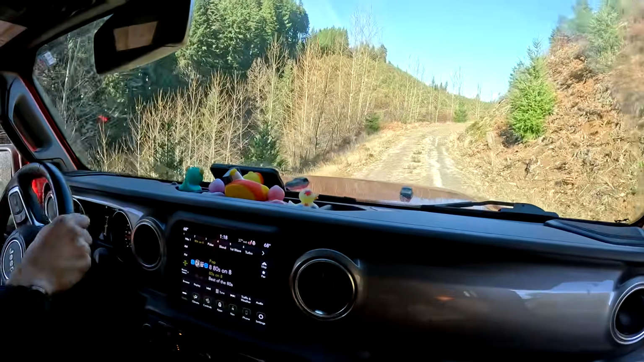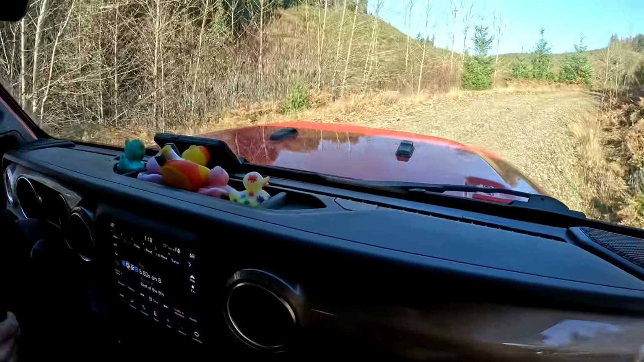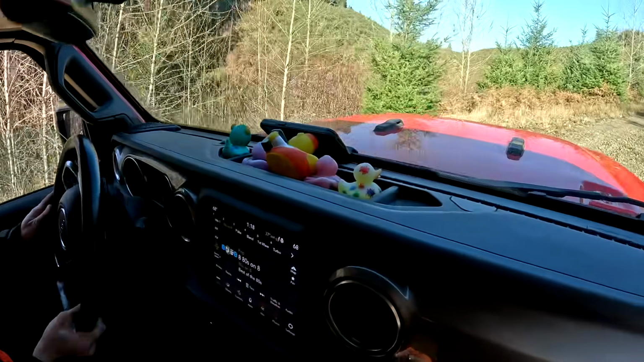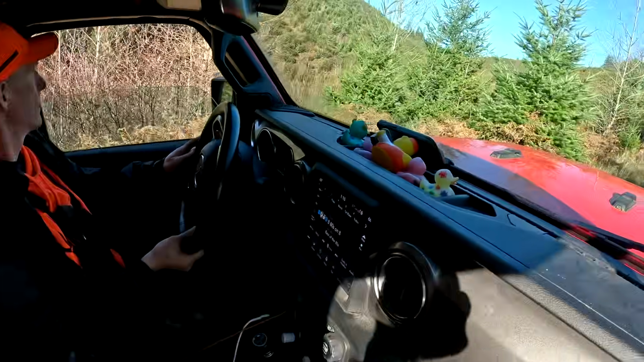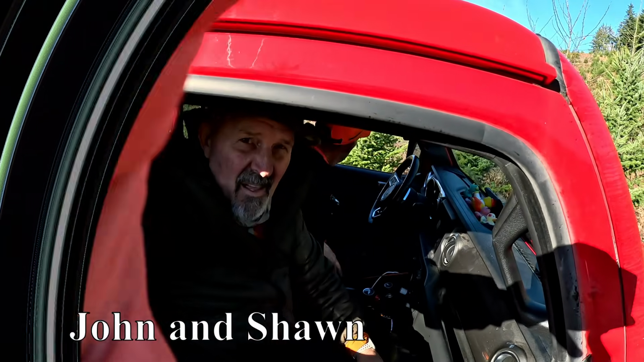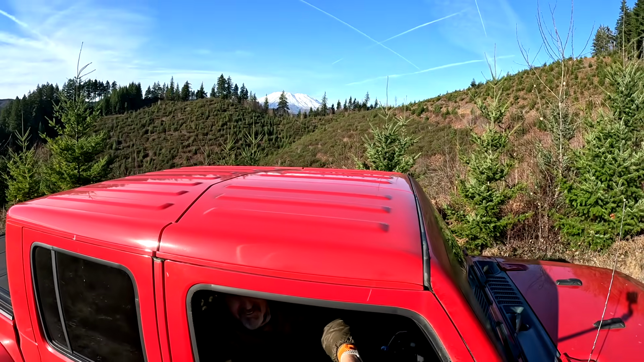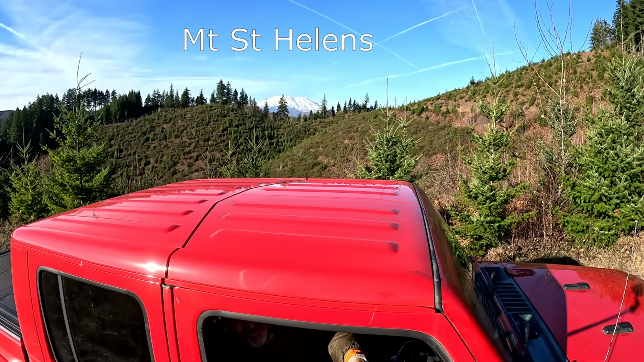There's a hill up there that Wyatt and I saw the Sasquatch. Right there. Believe it or not, it happened. All right. There's the mountain. Isn't that gorgeous?